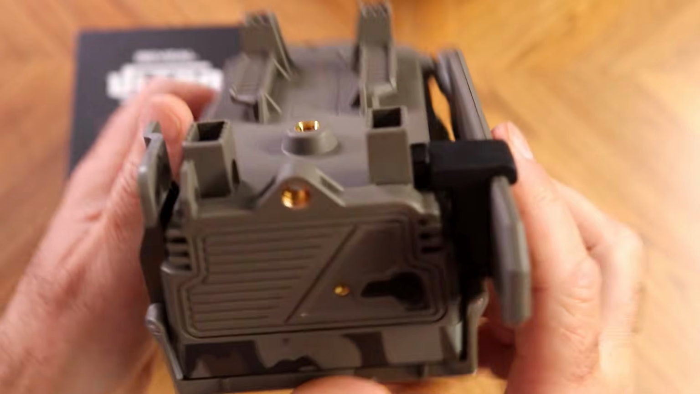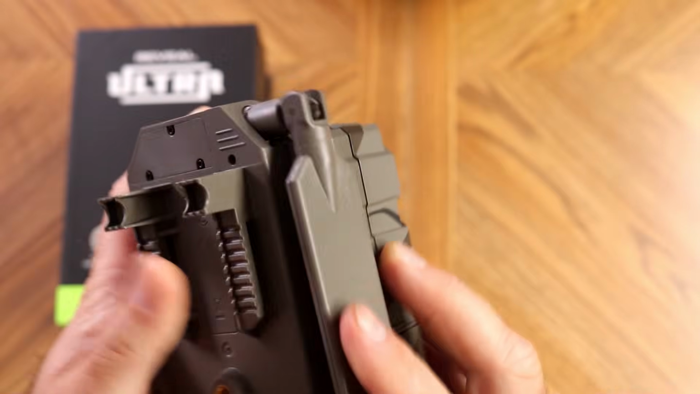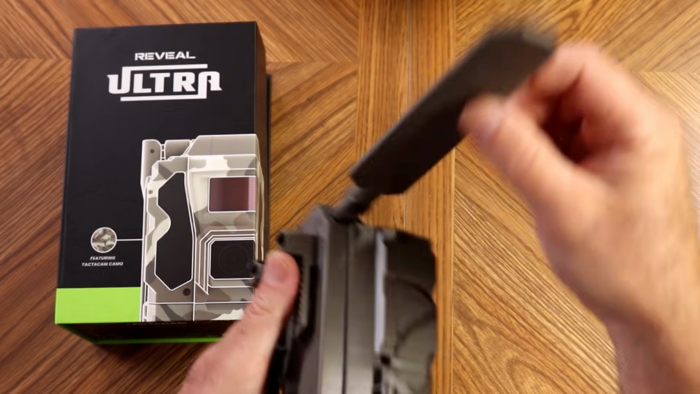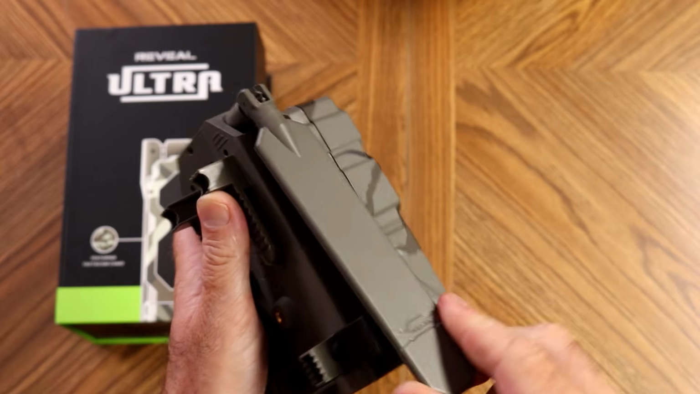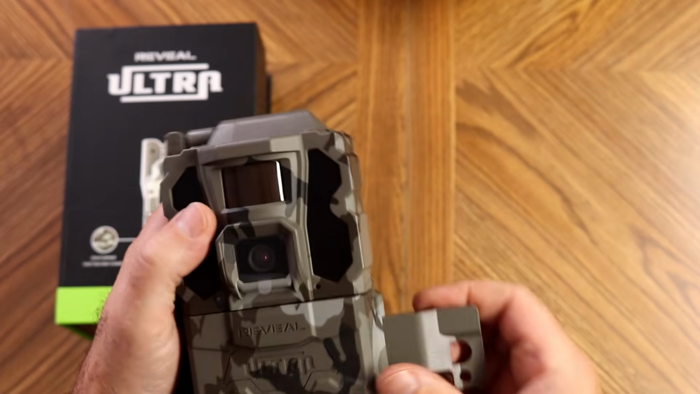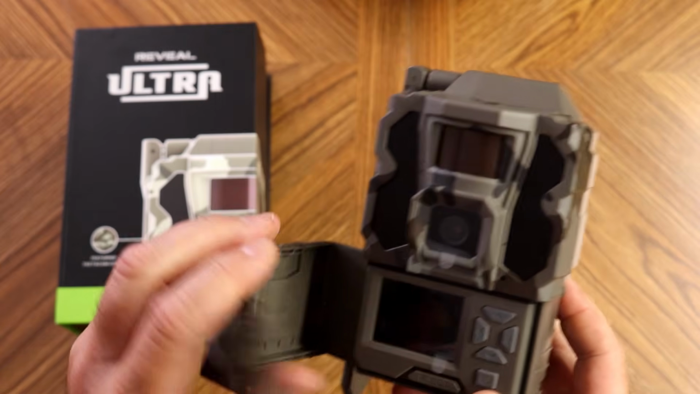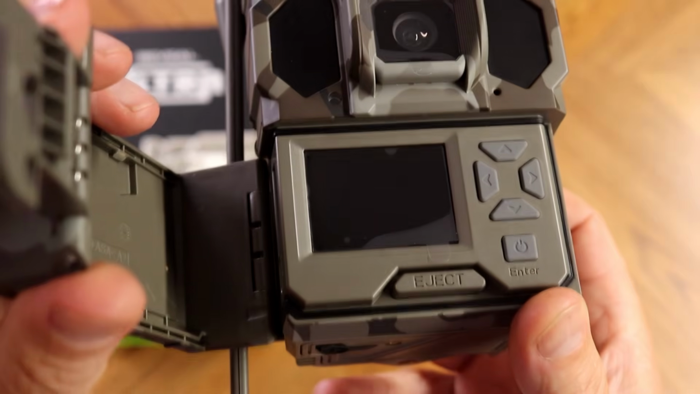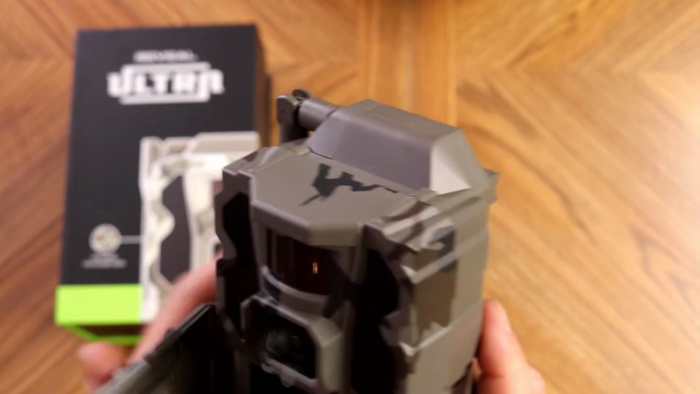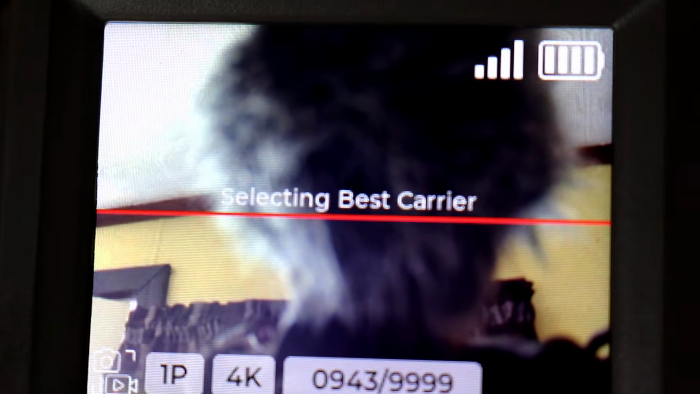The new Ultra now has a live stream feature. That means with this live view at any time from anywhere, even if the camera did not detect activity, you can log into the app and get a near live view of exactly what's happening in front of your camera. This camera also offers on-demand photos and videos, so you can request a photo or a video to be taken. This feature allows you to request that photo or video at any time, allowing you to manually do a health check on the camera.